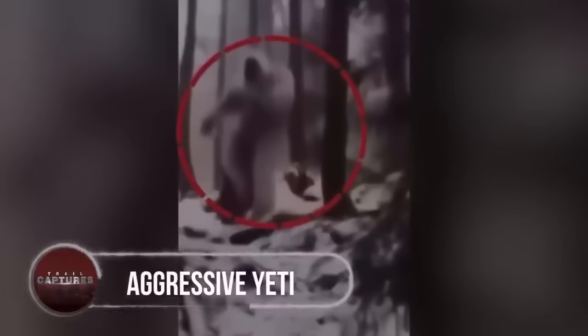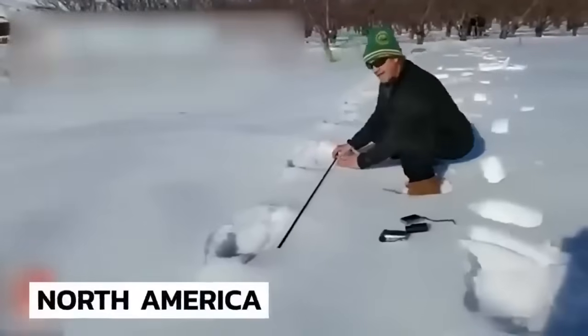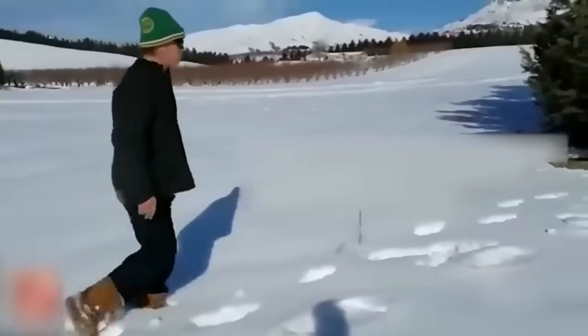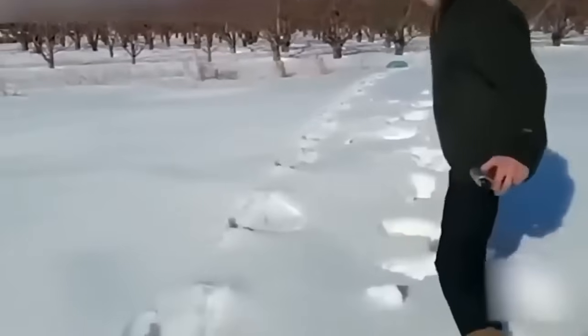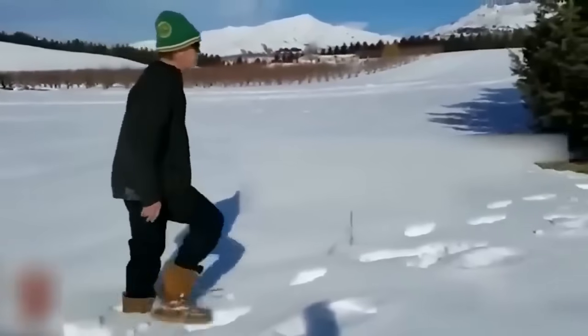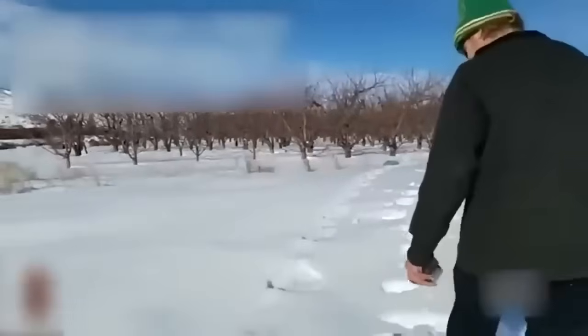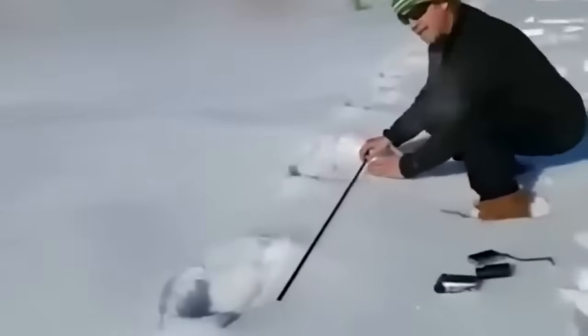Aggressive Yeti. Six years ago, the residents of a North American town woke up to an unbelievable sight that sent chills down their spines. The ground was covered in a pristine layer of white snow. But what caught everyone's attention were the unusual, mysterious footprints measuring 4 to 6 feet in length.